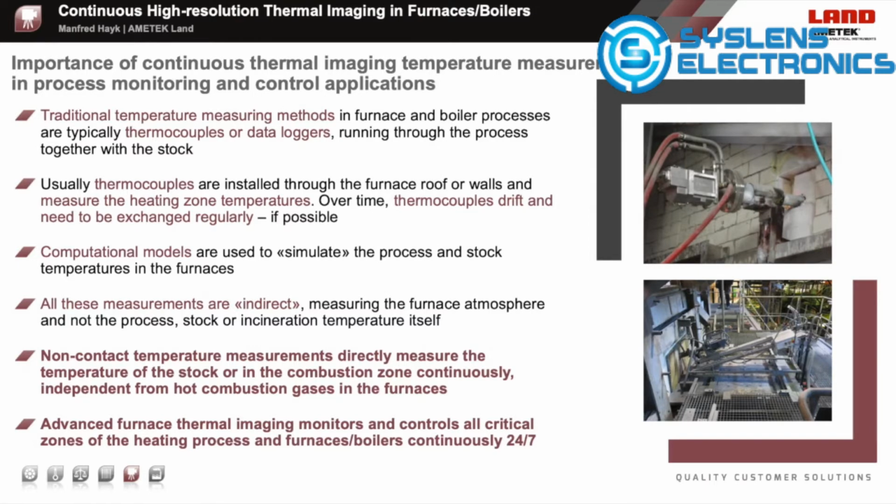The main benefit of advanced thermal imaging furnace camera systems is that these measure directly into the furnaces and boilers, detecting the product and stock temperatures and distributions. At the same time, they measure the furnace walls, elements, and conditions, for example, detecting leaks or critical hot spots or complex furnace temperature profiles, like in glass melt furnaces. Advanced thermal imaging in these furnaces and boilers enables continuously monitoring, visualizing, and measuring temperatures 24/7.